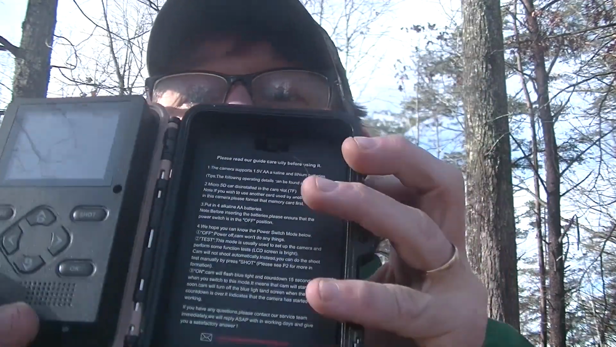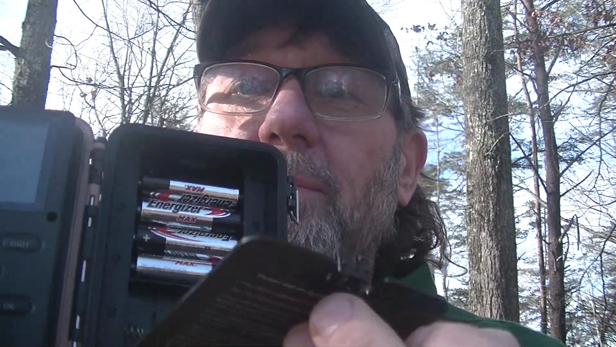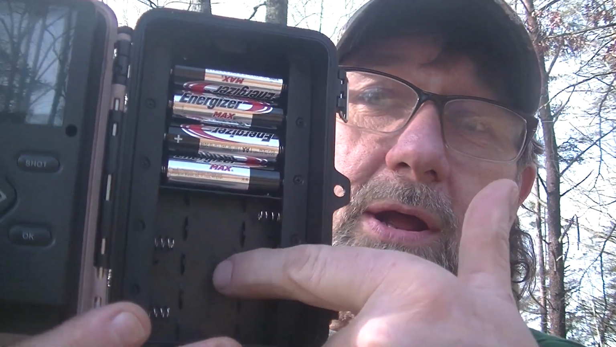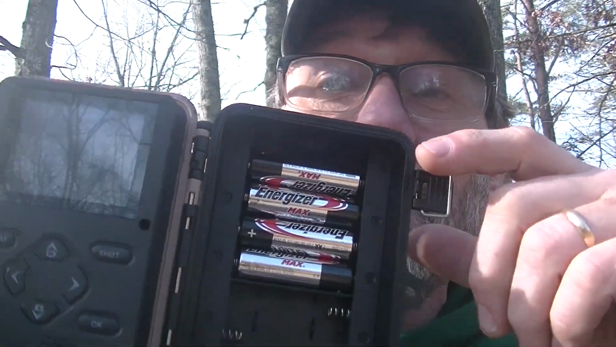Right here's the battery case, and it's got a pretty neat little thing. It's got a little cord here. You just pop on, and well, you can see that it does hold 8 batteries, but it will run on 4. I've got an Energizer with it. It did come with batteries. I'll get it out here in a minute.